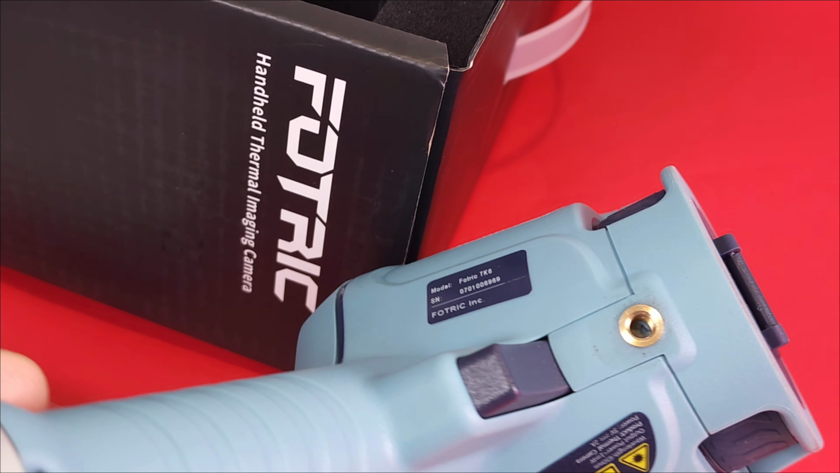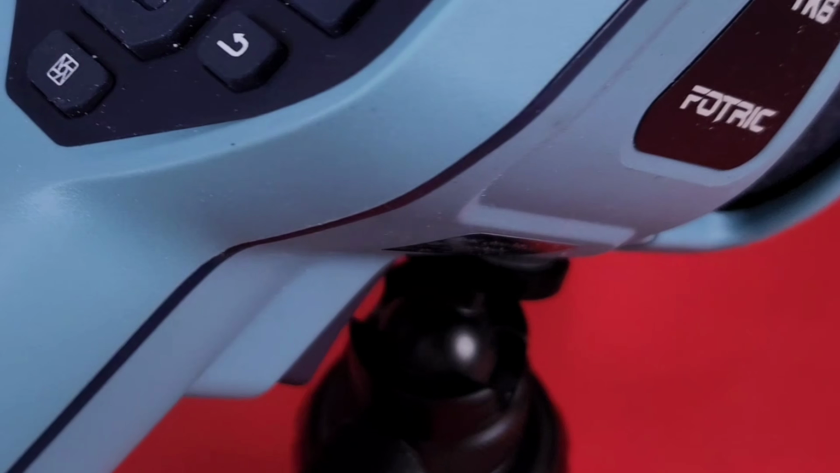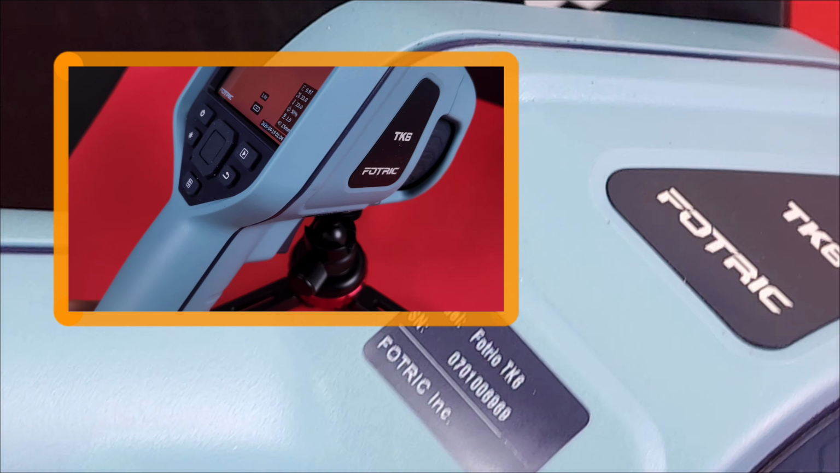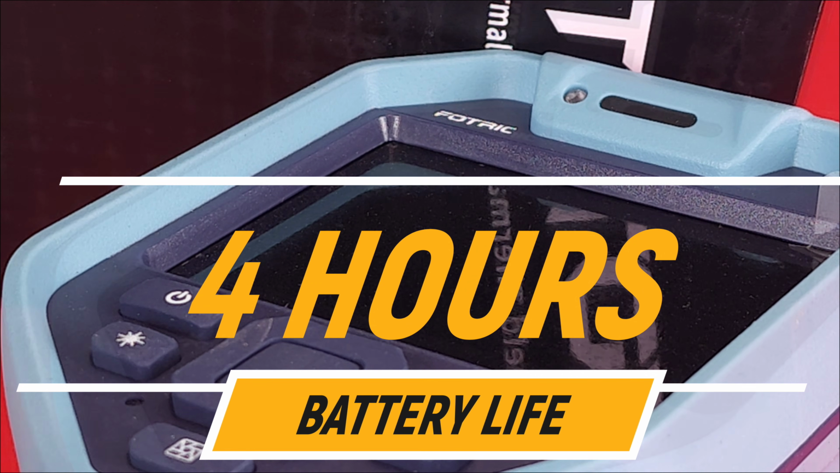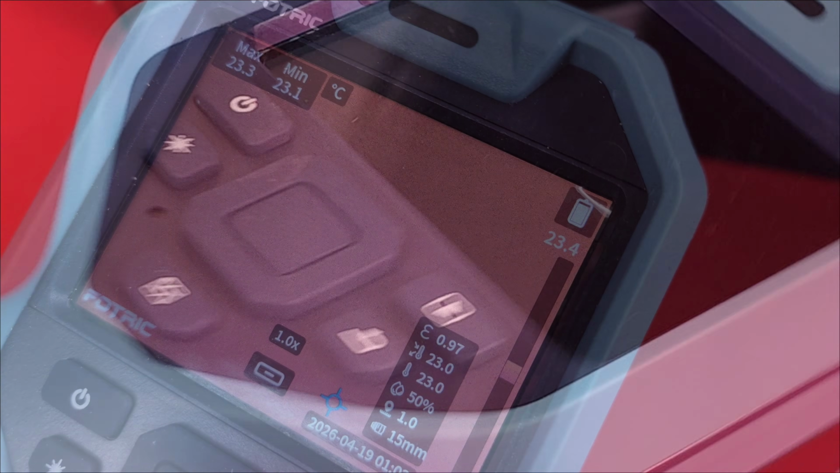Another feature I really like is that 1/4-20 tripod screw insert right there. So if you want to put this on a tripod, like I've been doing a lot lately, it keeps it solid, keeps it stable, and allows you to thermal image for long periods of time. Speaking of long periods of time, you're going to get around 4 hours of thermal imaging recording time with this unit, depending on the weather, what have you. If it's colder, probably not quite as much, but lengthwise, battery-wise, it does a pretty decent job.